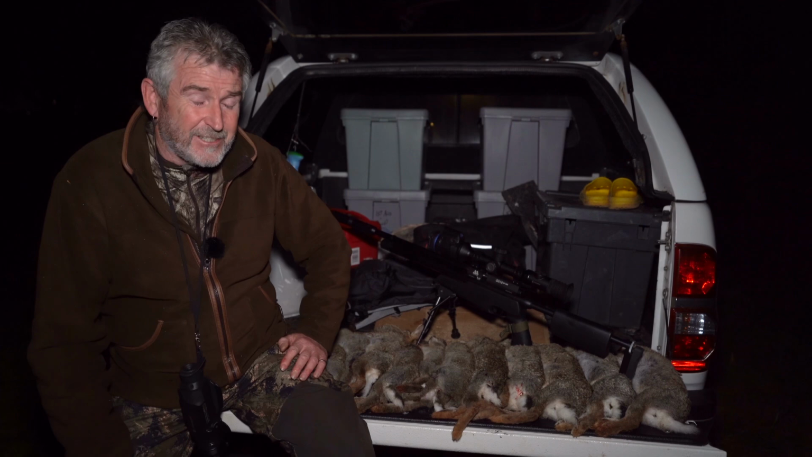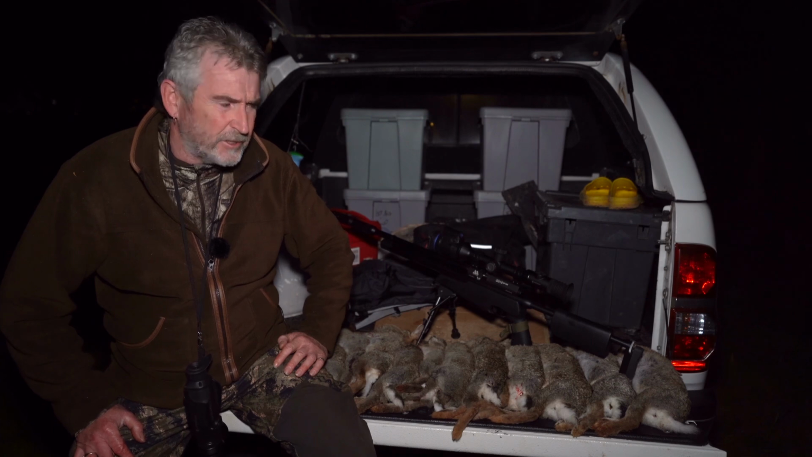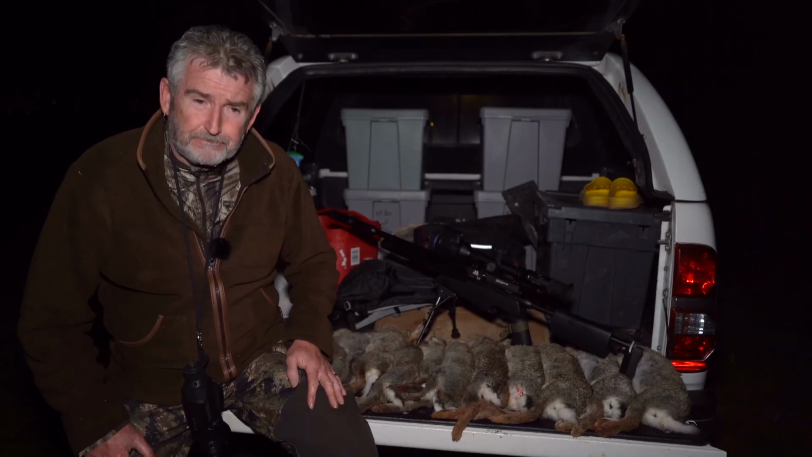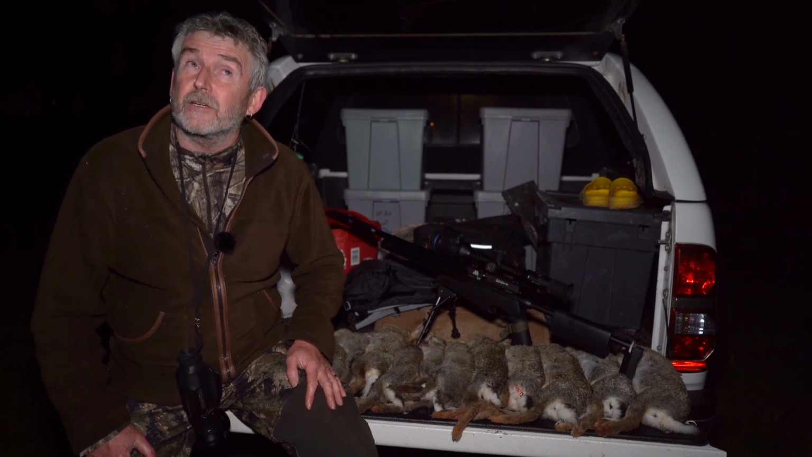My S510 Tactical is in for a service. It's been used, I use it quite a lot, so I thought we'll get it in for a service. Pellets, RWS Superdomes, and as normal, the Shooter King outfit, keeping me nice and warm and keeping this wet out. It's just started to rain.